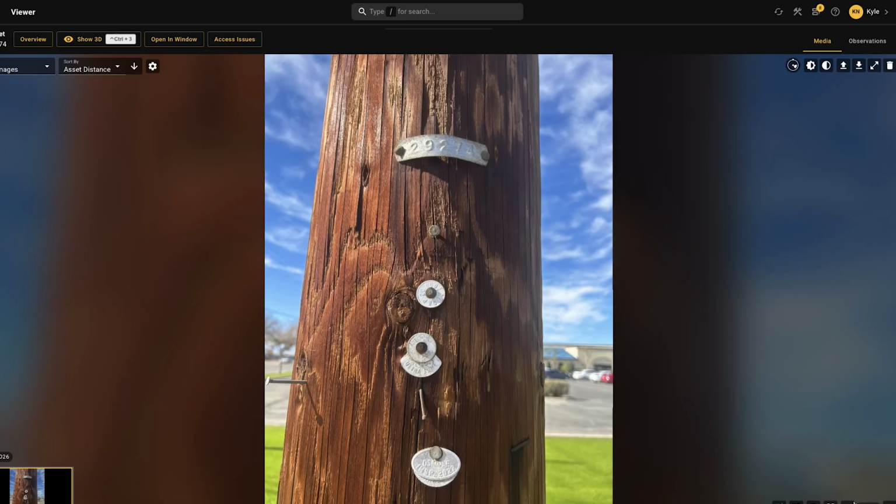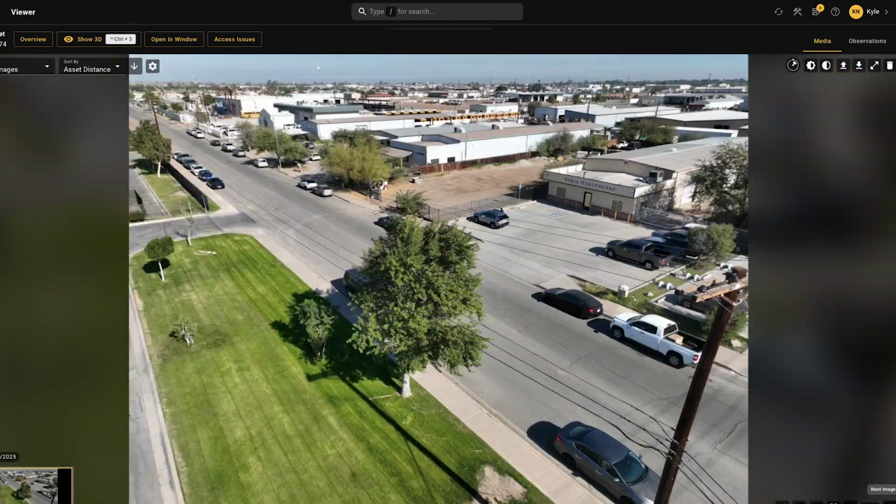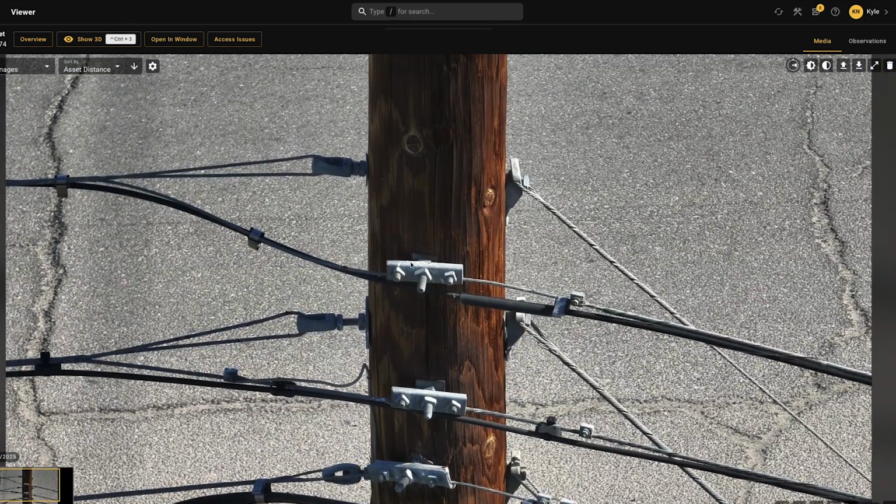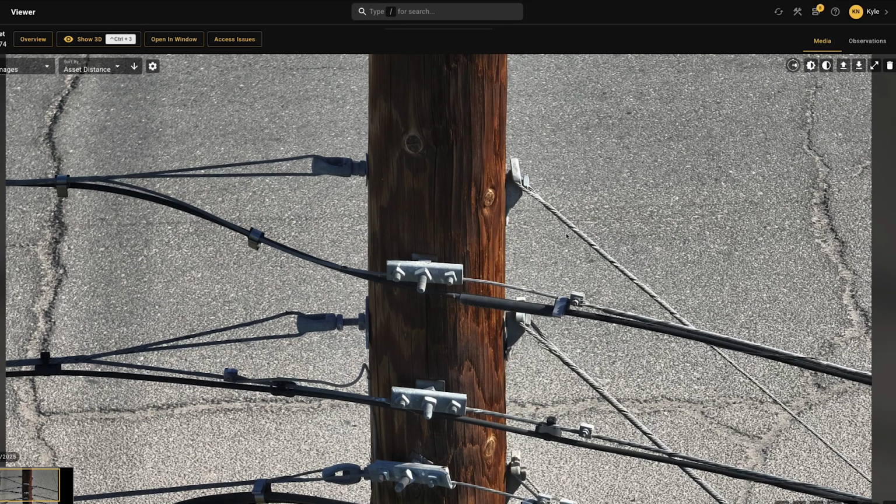And again, some of our RGB imagery comes in to help us out with that. Cycling through here shows us our top connection has a dead end as well as a 3-bolt clamp, and a down guy of 3/8 of an inch. Again, we can see that here.